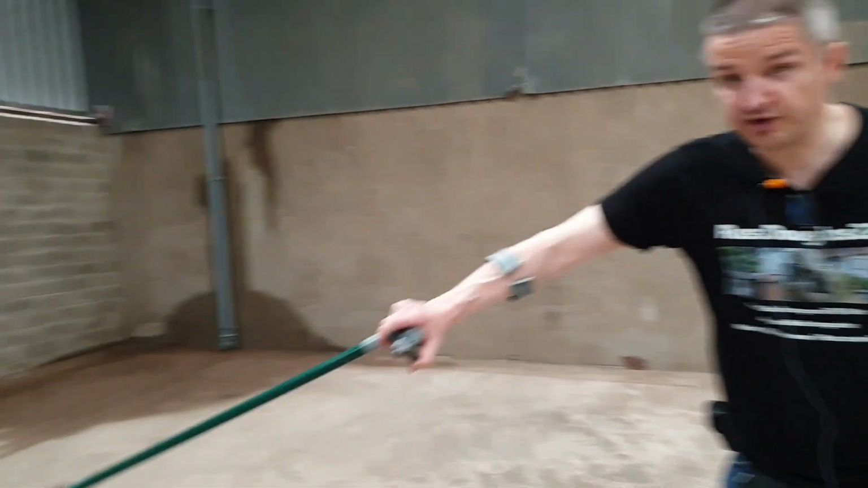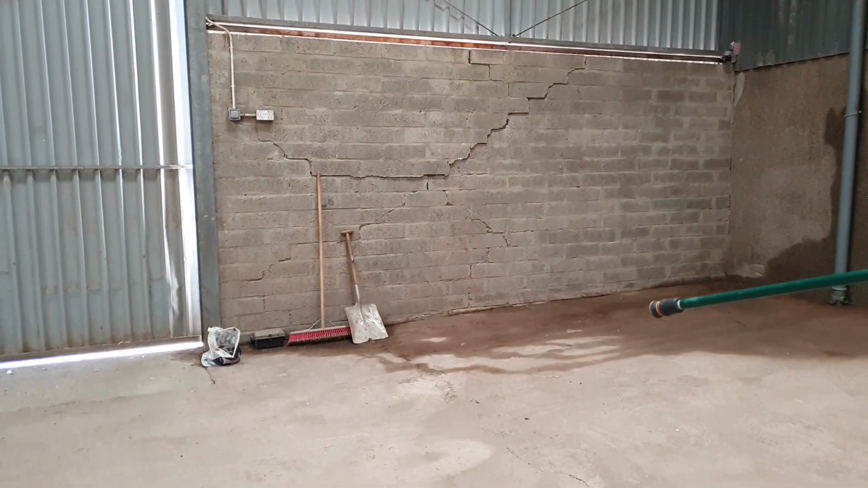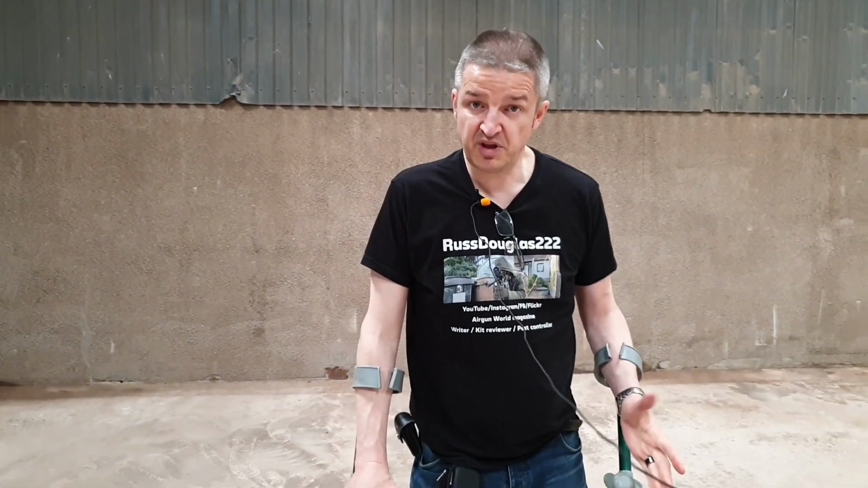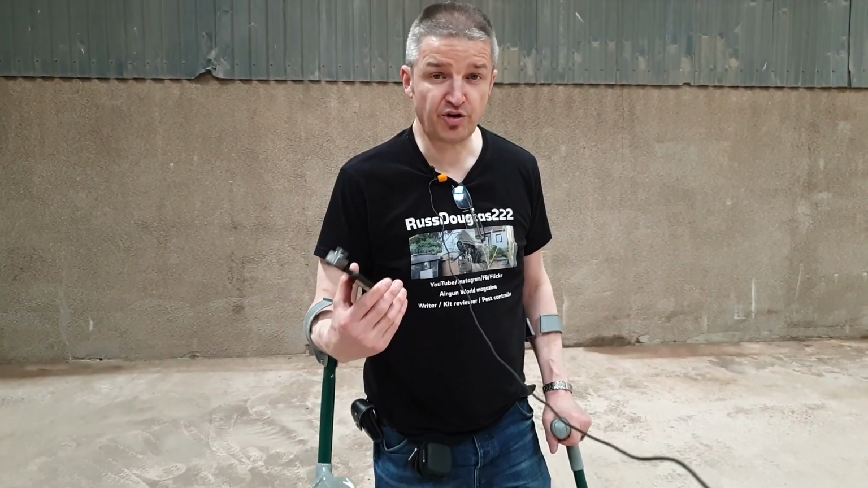So that bag over there, there's 20 dead rats in that bag for the farmer to dispose of. So he can see I'm doing a good job. This spotter really proved its worth.